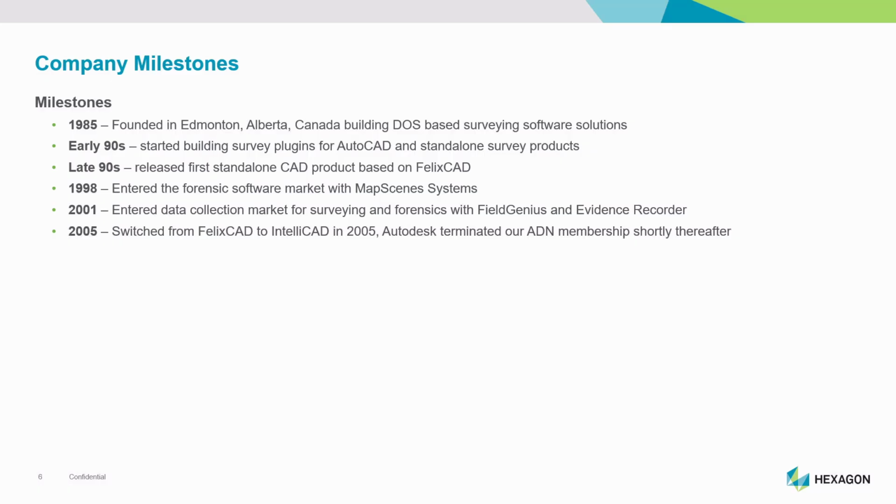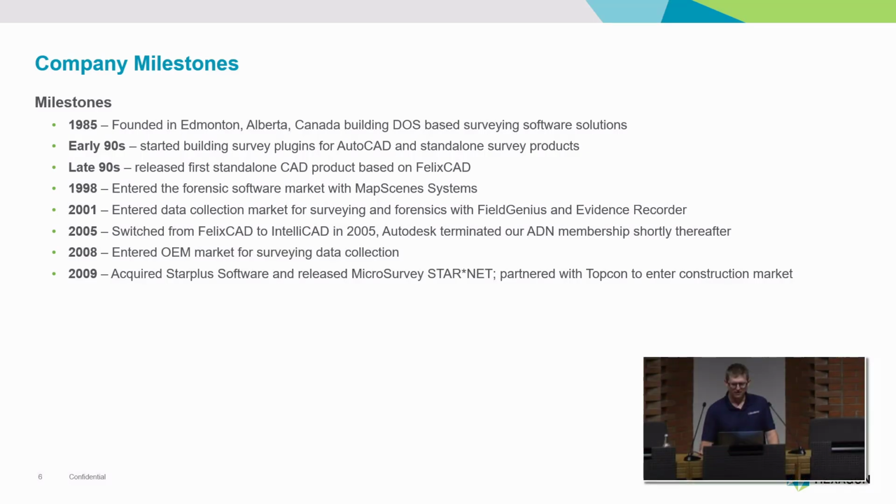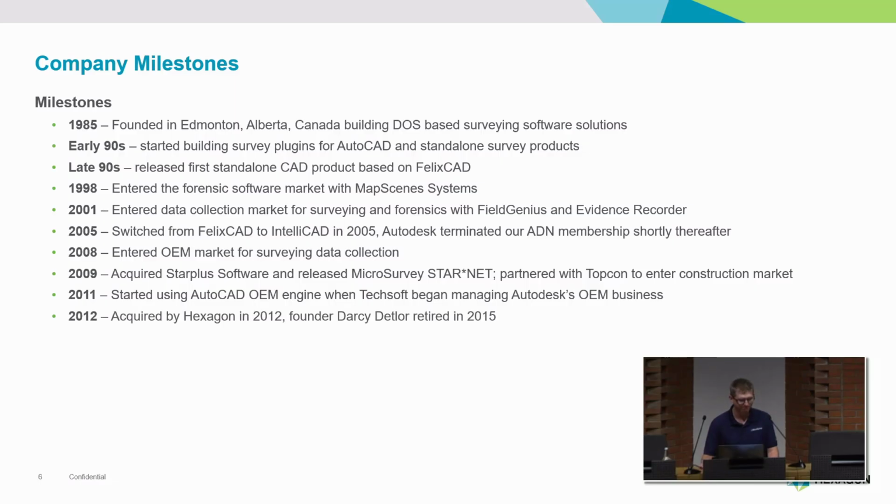Anyways, shortly after we released that, Autodesk terminated our ADN agreement, and I know that's a story that's been a bit of a theme, familiar to many other members. In 2008 and 2009, we got into some new software markets, and in 2011, TechSoft, who we had a relationship with for one of our other products, when they started taking over Autodesk's OEM business, they approached us and we regained our ADN membership and began selling the AutoCAD OEM engine again. So we have a product that's powered by AutoCAD now.